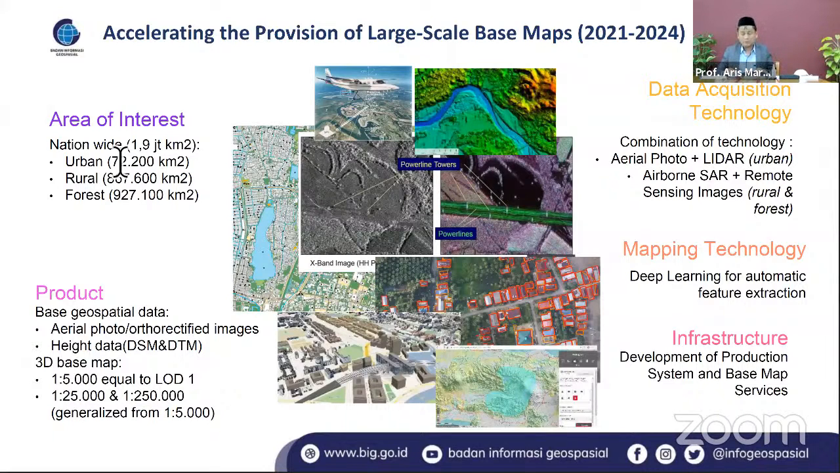To do this, we should combine technologies, for example aerial photo and lidar, because this is a very prominent technology for producing good quality data, especially in urban areas, with very detailed and precise results, and so on.